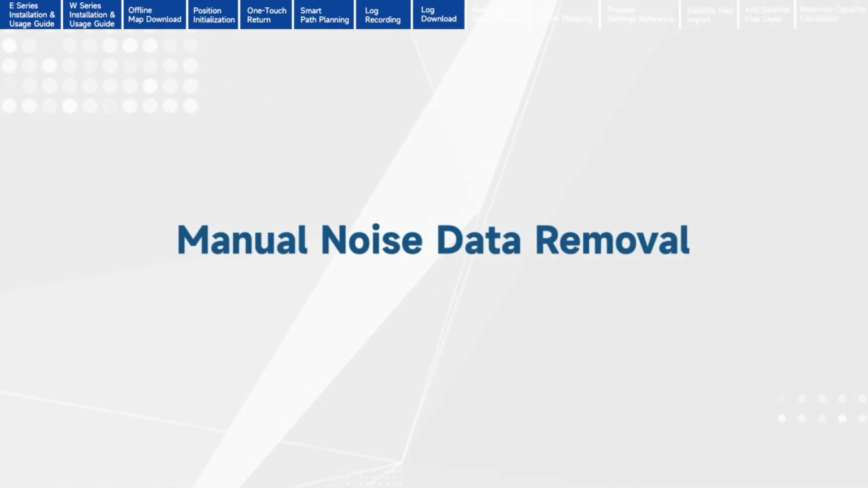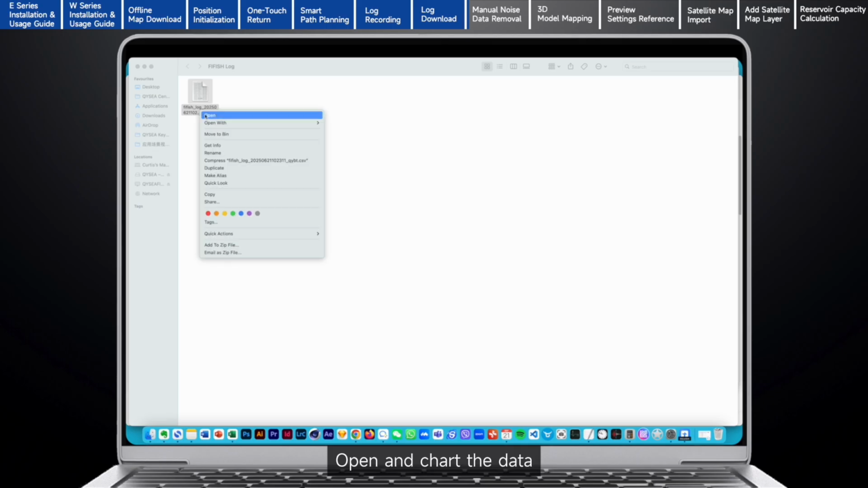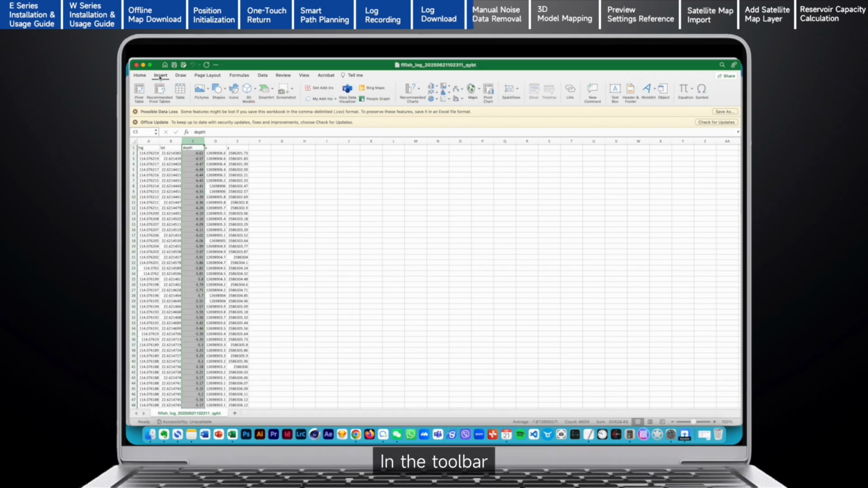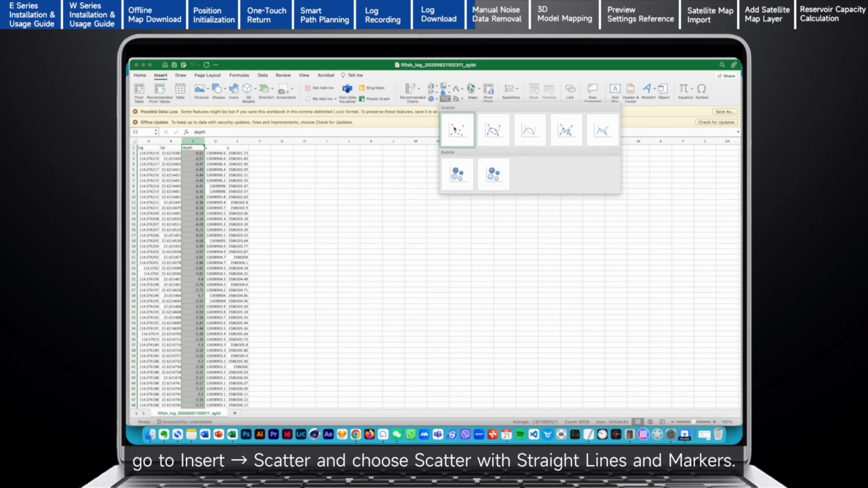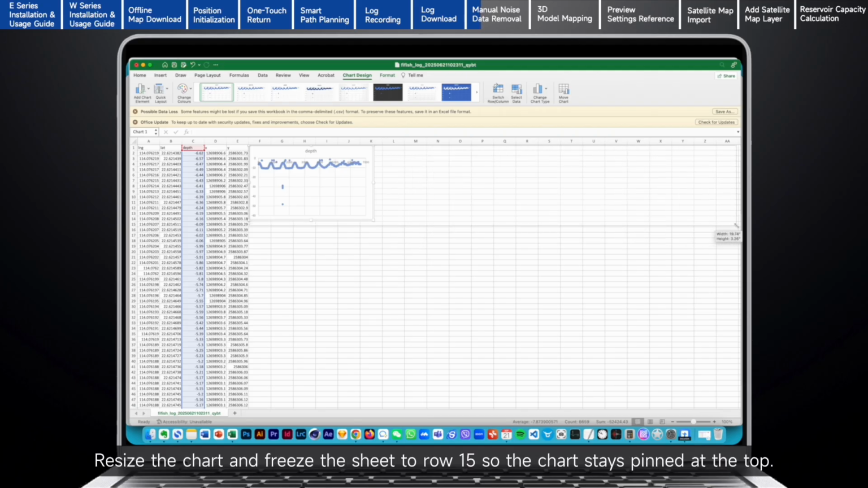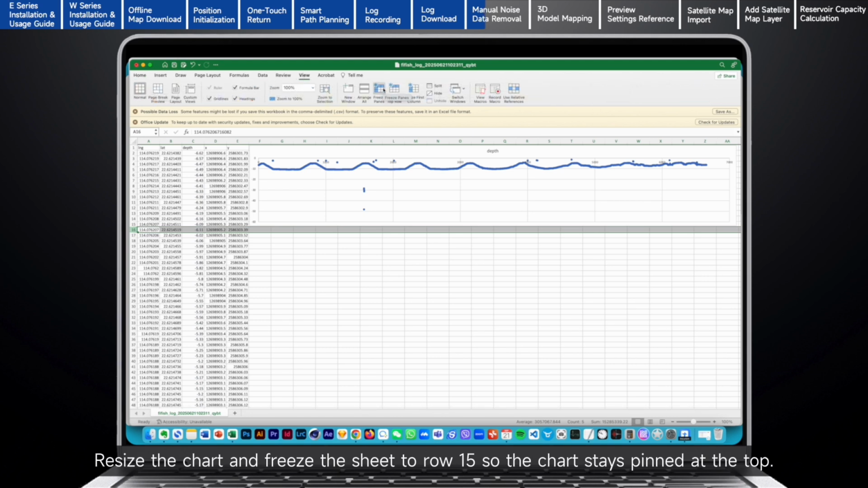Manual noise data removal. After removing noise data, the log data becomes more realistic and reliable. Subsequent plots will be smoother, cleaner, and more faithful to the actual conditions. Open and chart the data. Use an Office suite to open the log file with the QYBT suffix. Select the depth column. In the toolbar, go to Insert, Scatter, and choose Scatter with straight lines and markers. Choose Insert Preset Chart to generate the scatter chart with lines and markers. Resize the chart and freeze the sheet to row 15, so the chart stays pinned at the top.